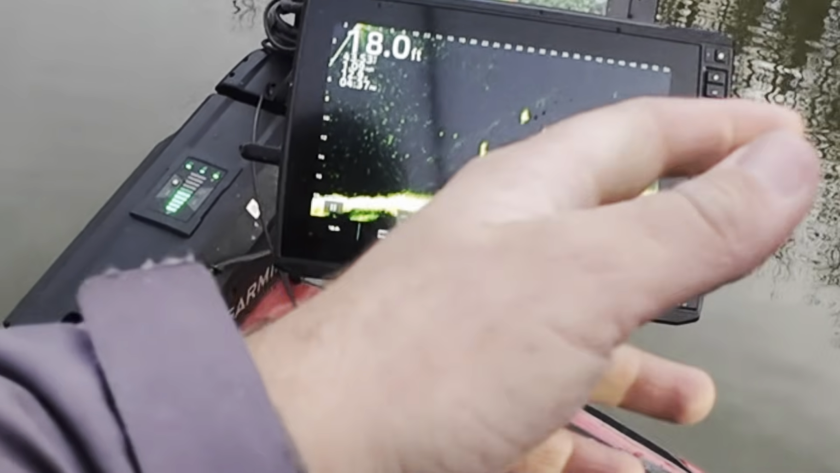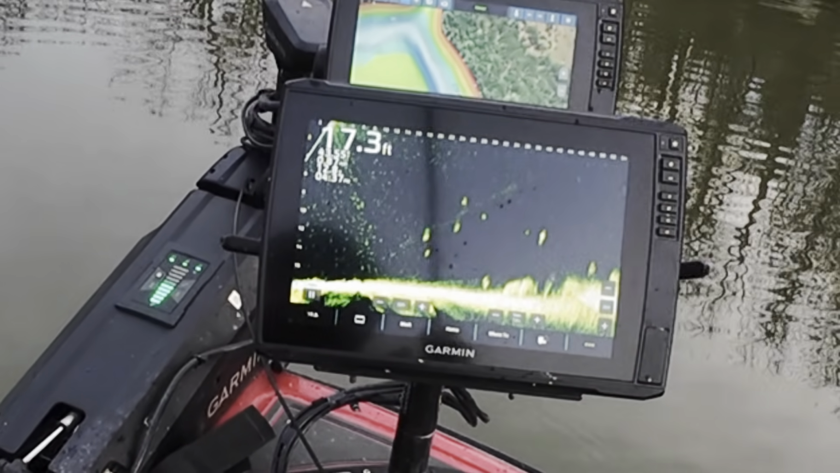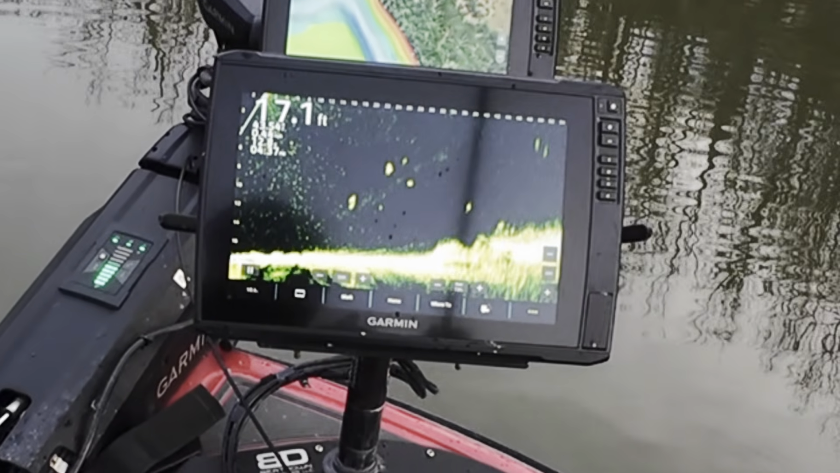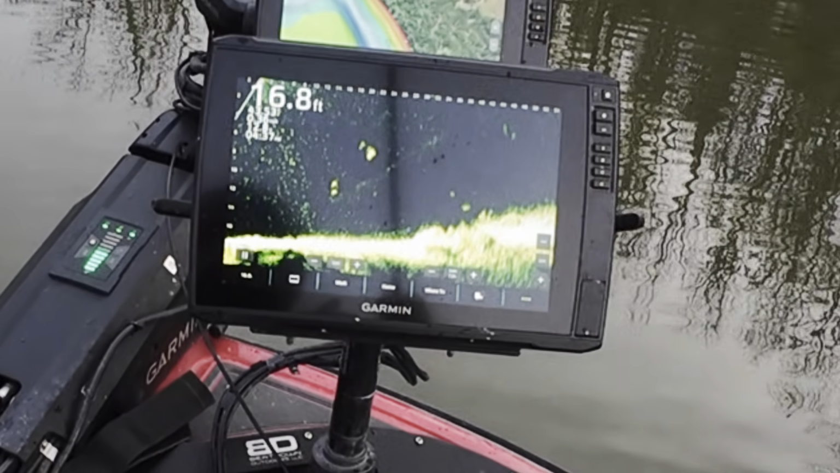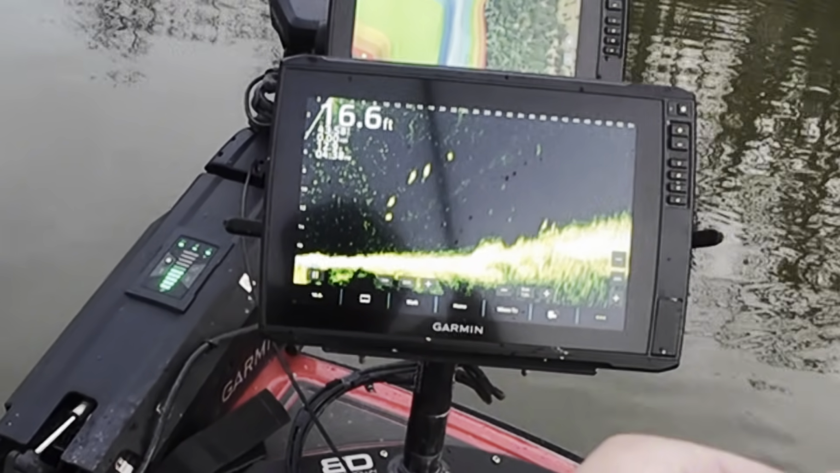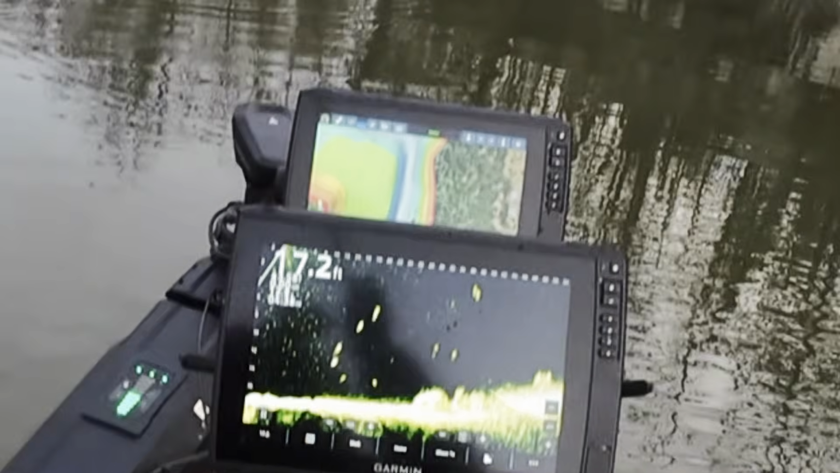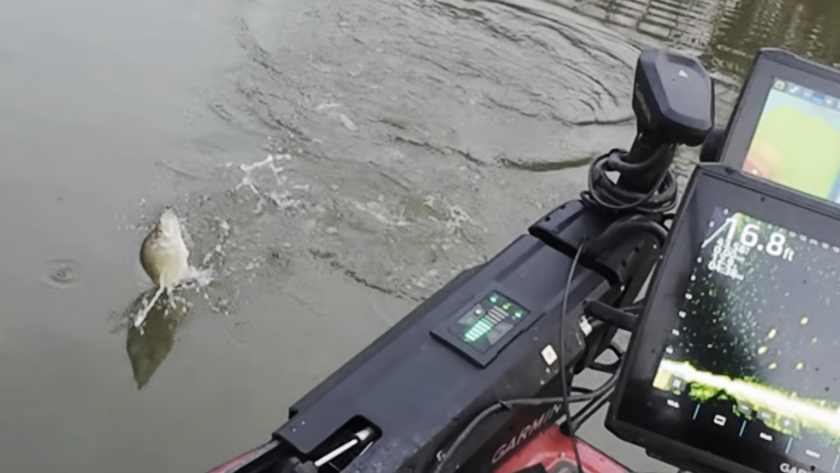I believe it's a crappie. Alright, we are coming down to his wheelhouse. Here we go. Right there. Nope, we got the little one chasing it. Looks like a good crappie right here. Here he comes. Got him. He's hammered it.